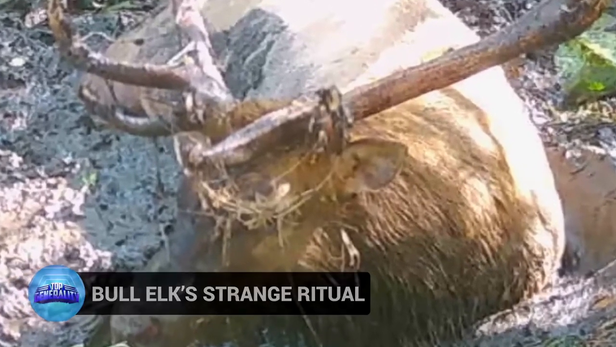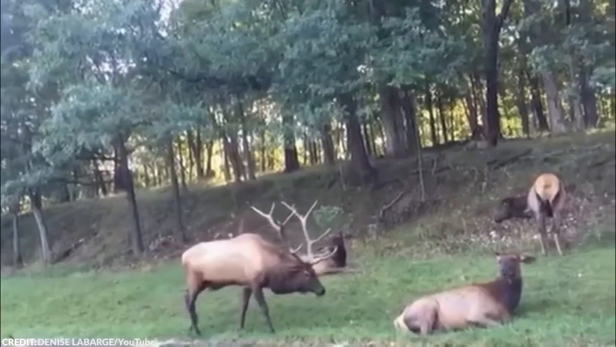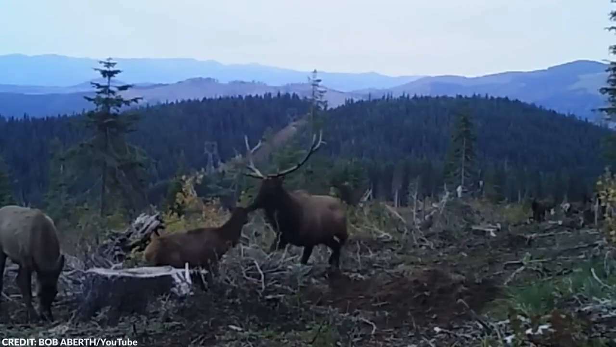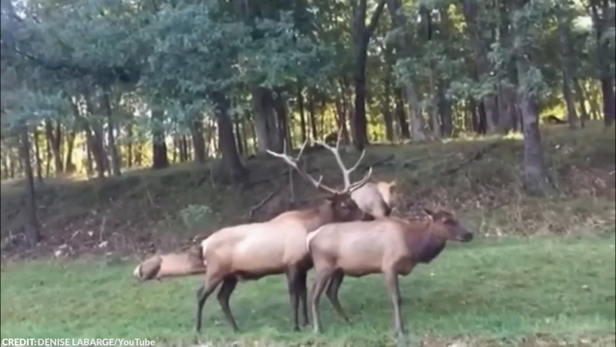Number 7. Bull elk's strange ritual. The mating season for elk is called the rut, and it's a special time for their species. During this period, the male elk, called a bull, typically exhibits more aggressive behavior and will perform rituals intended to show their dominance and attract the females, known as cows.